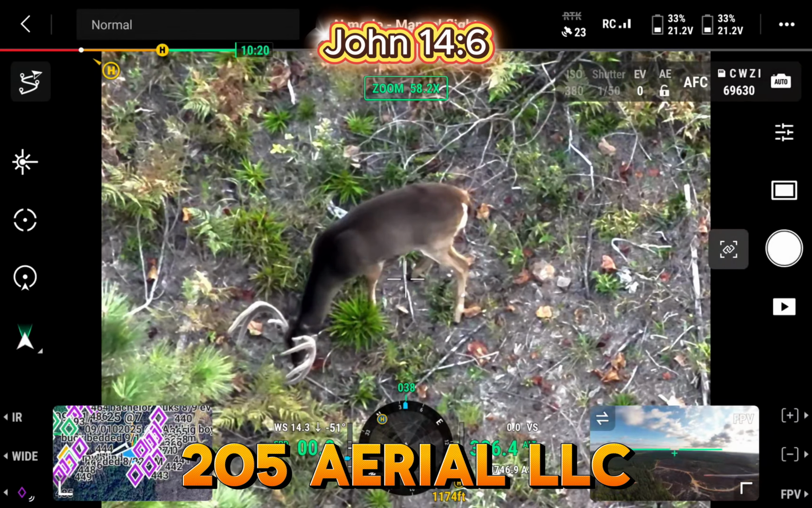Yeah, he may be having some kind of conflict with that other big 8-point. I don't think they're pushing each other around yet, but there's some animosity, I guess. Drama in the bachelor group, because he's not staying with them right now. That's the second time I've caught him like that where he's not with his other deer.